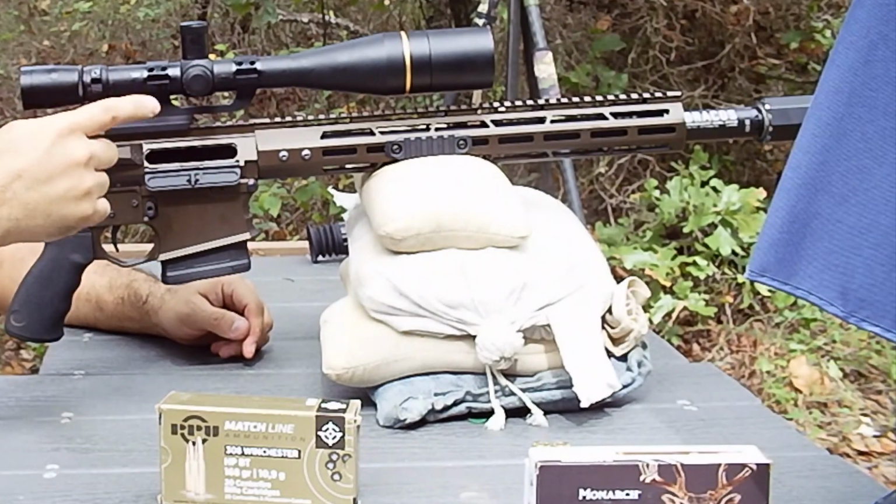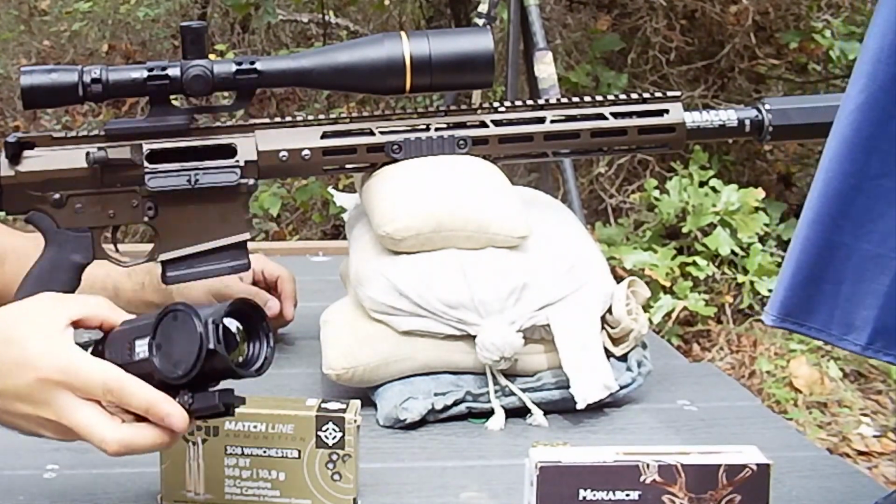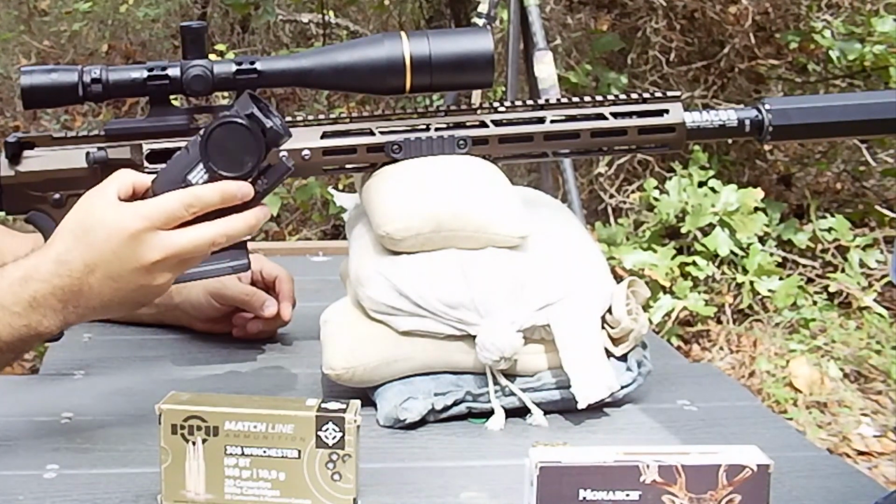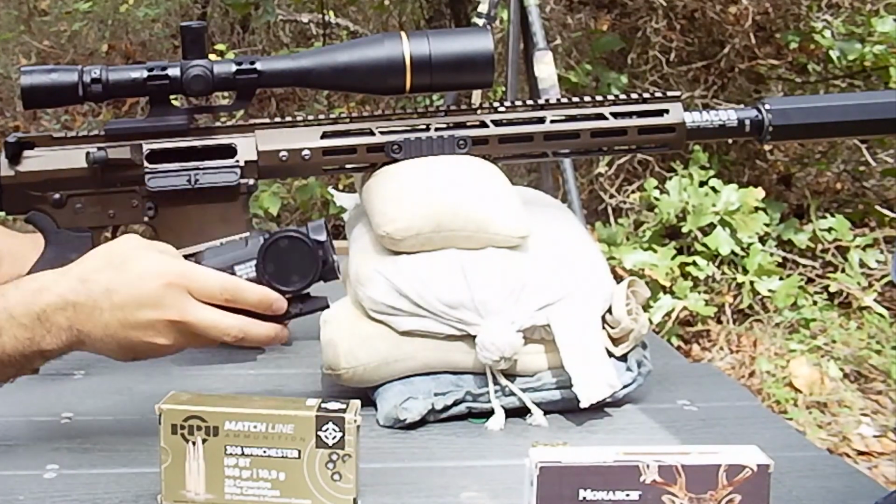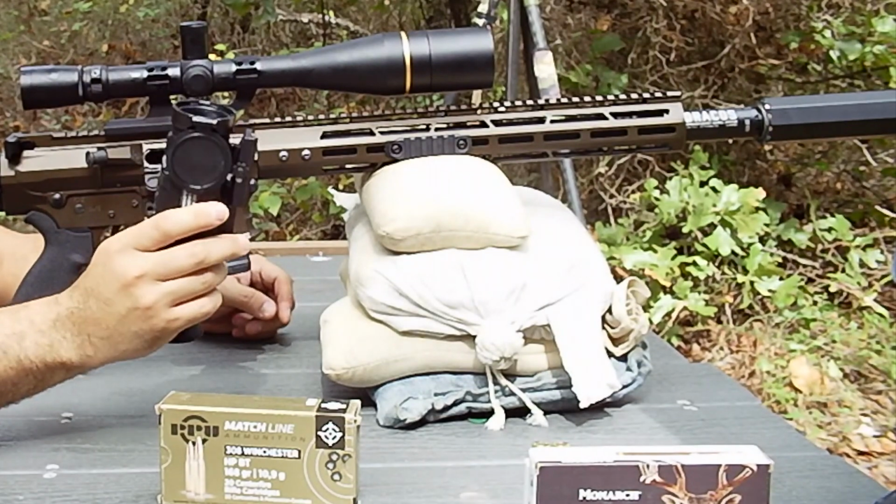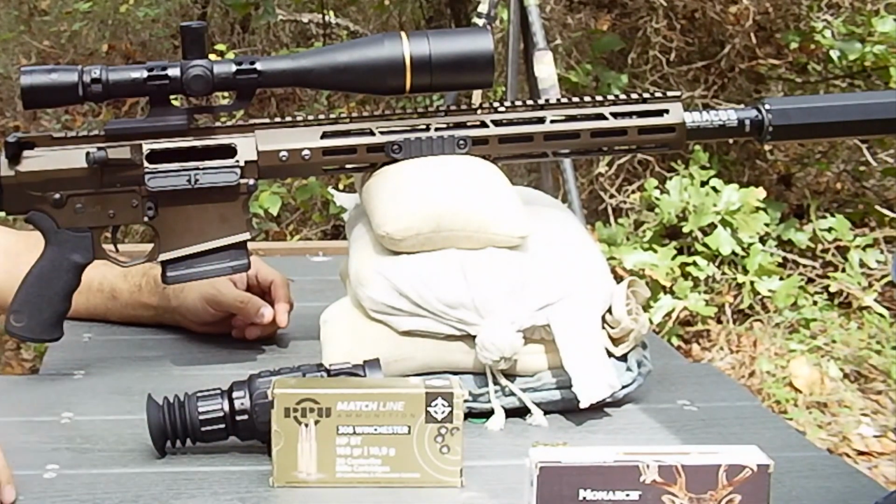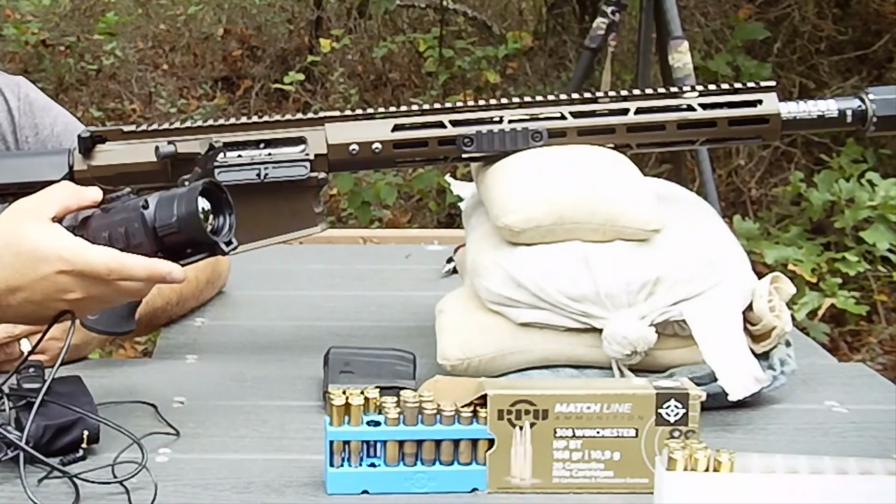We're going to switch scopes now to the thermal and reshoot and see what the accuracy variance is between the two style optics. If we can get the same, near the same accuracy out of a thermal optic, I'd be tickled. Switching optics.